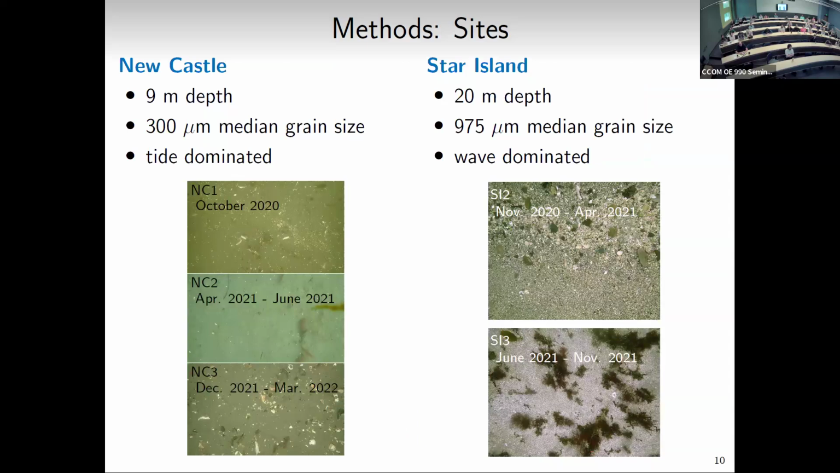Finer sediment in general at Newcastle, 300 micron median grain size. Star Island, coarser sediment, closer to a millimeter. You've got a tidally dominated area at Newcastle, and here at Star Island, a lot of wave activity. And so we actually have data from 3 deployments at Newcastle, a shorter deployment that was a couple weeks at the beginning, kind of a test deployment, and then some longer deployments, April to June, so you've got a spring deployment, and then more of a winter deployment.